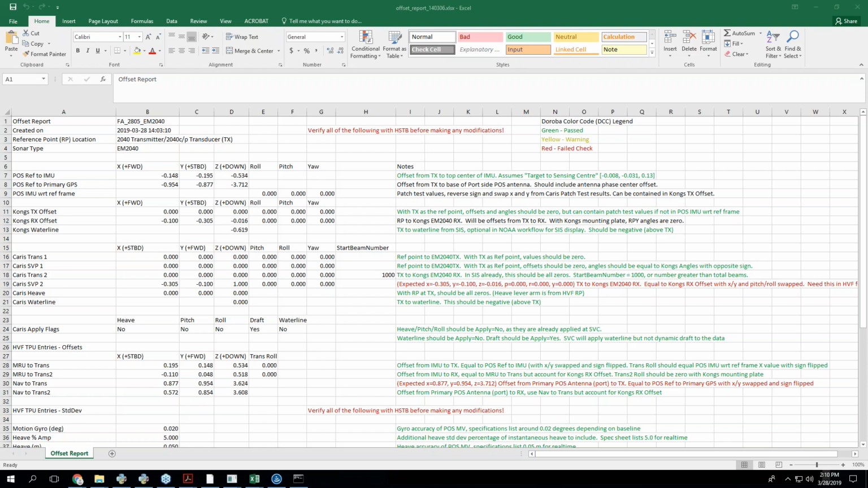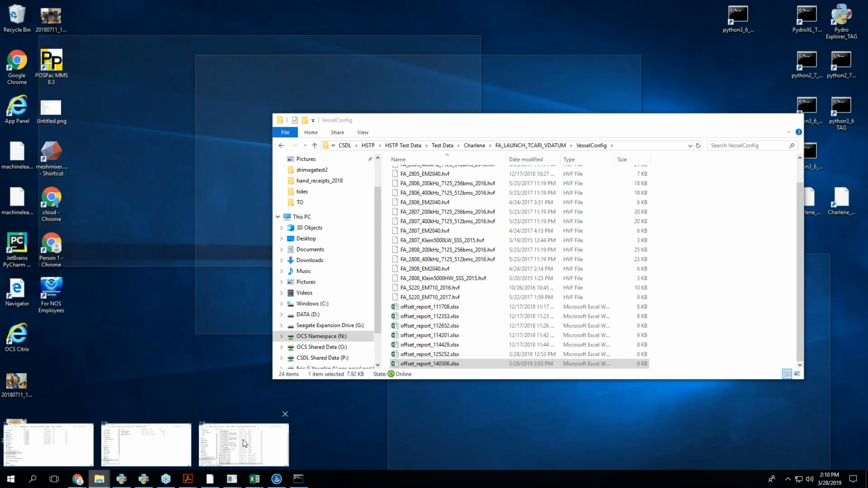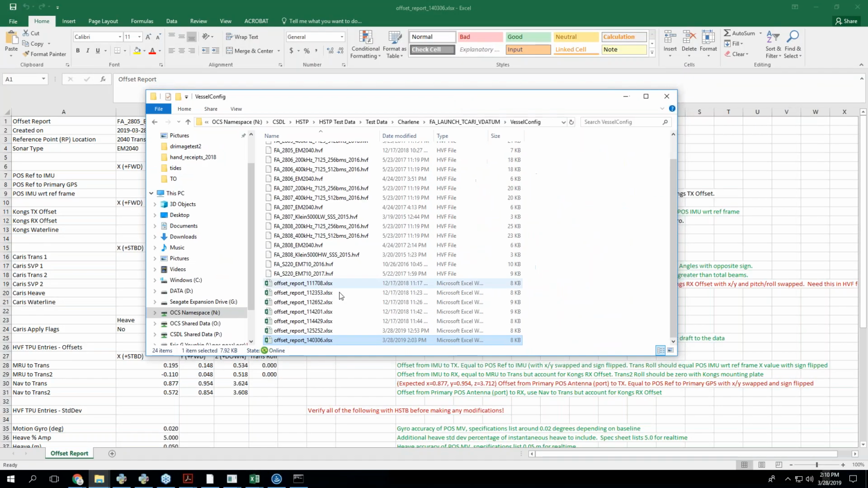And then Michelle has had a few questions. The HVF report does not go to a specific location. I haven't built that in. Right now, it just goes right next to the HVF. So here's my HVF. Here's the report it creates. I could probably build that in. I was just lazy on that one little thing.